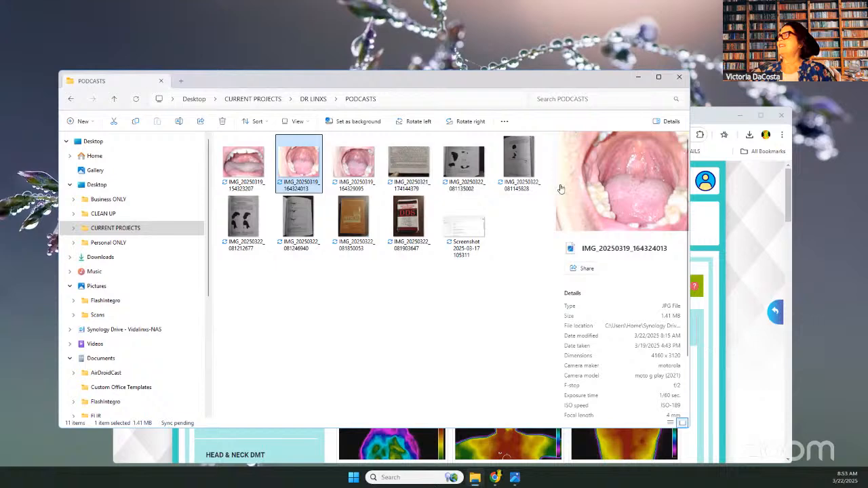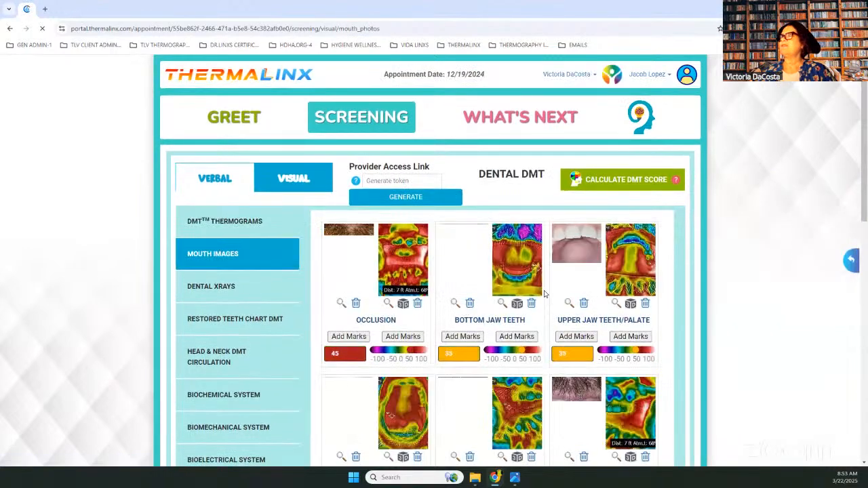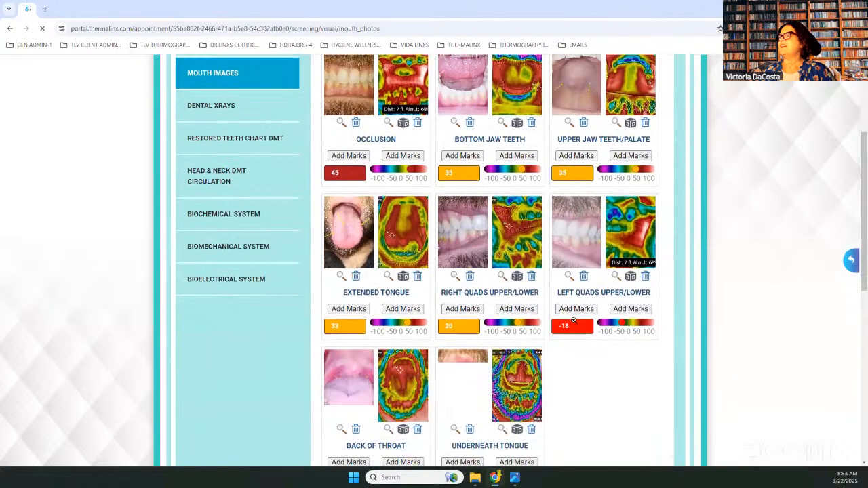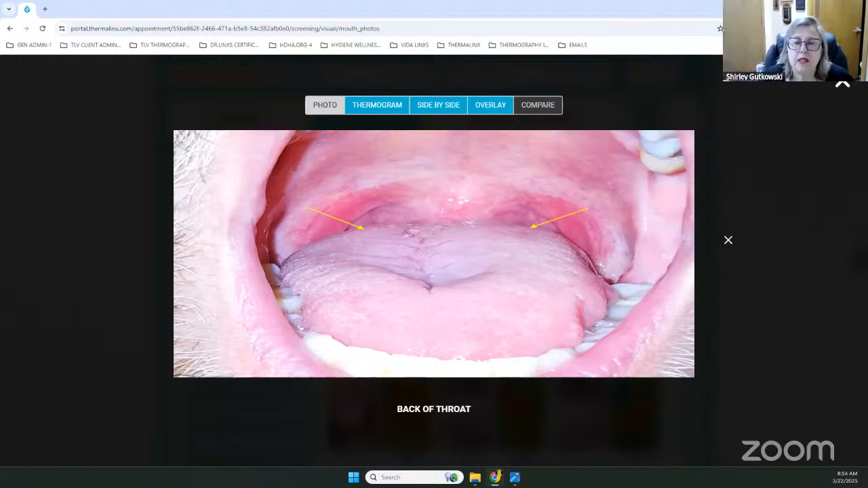This is a case that I've been working with. If we look at his mouth images here, we've got some thermal images. As it loads, let's look at his airway. Very limited. And you can look at the tongue and see a lot happening here. He has scalloping on the sides.